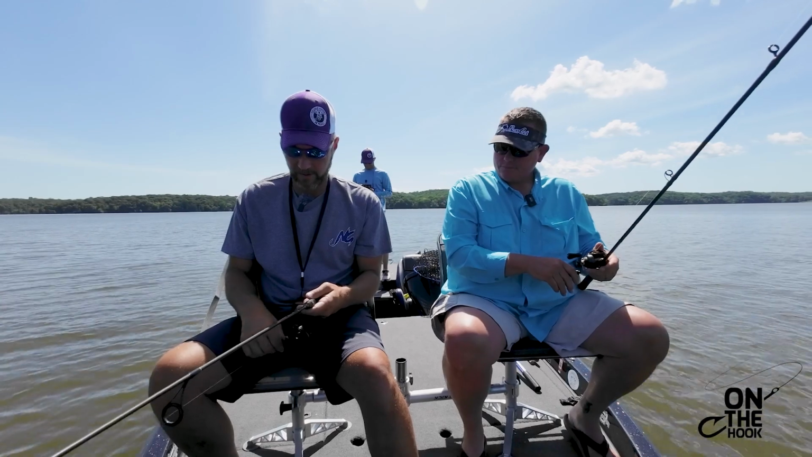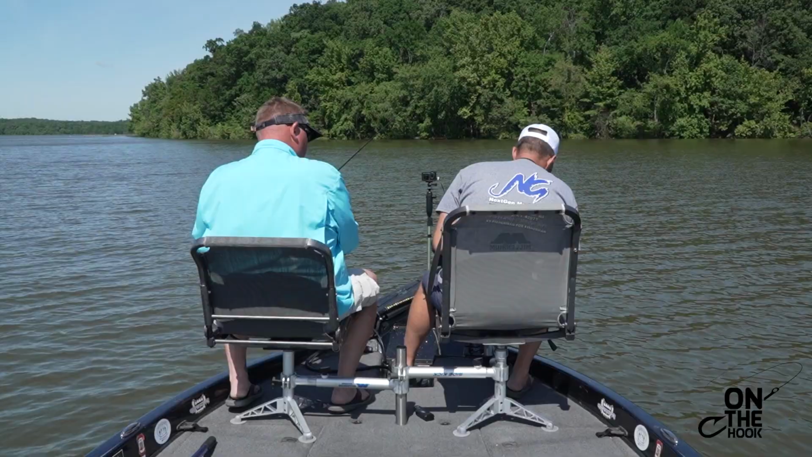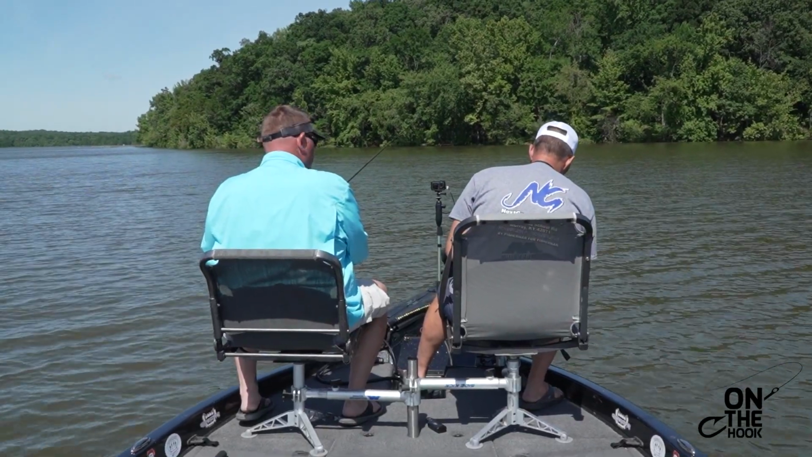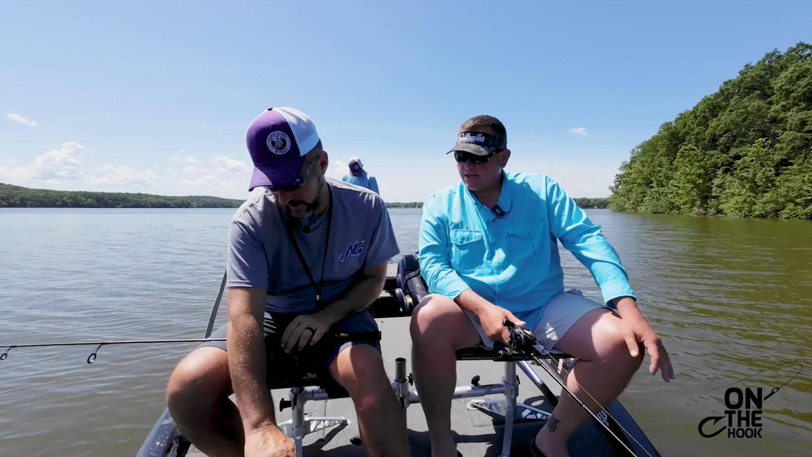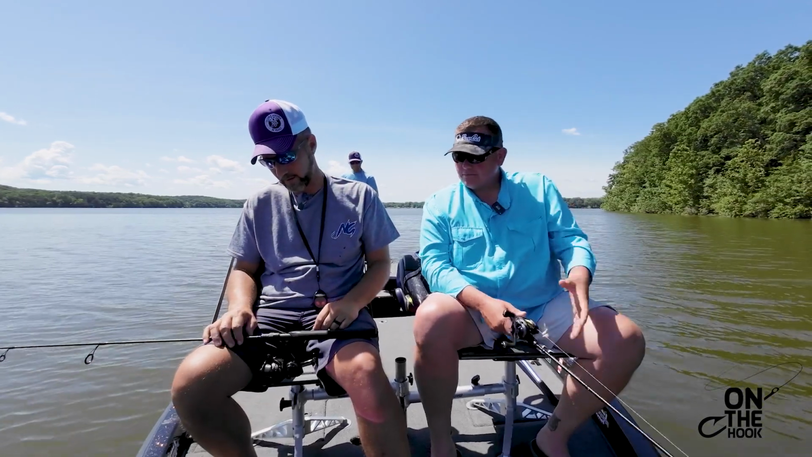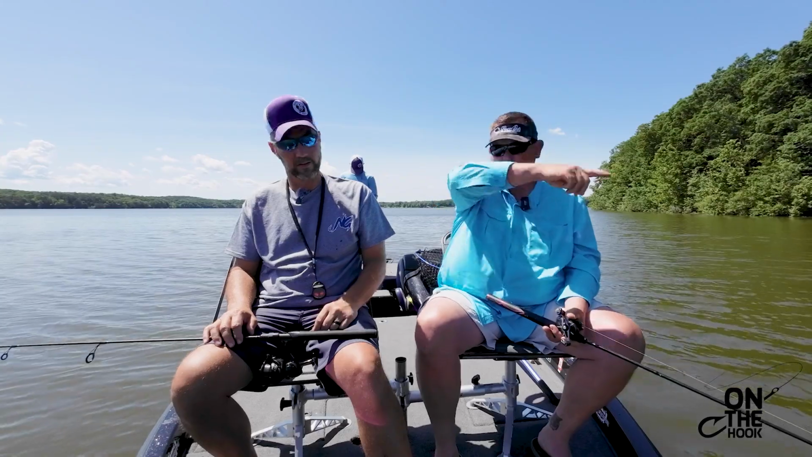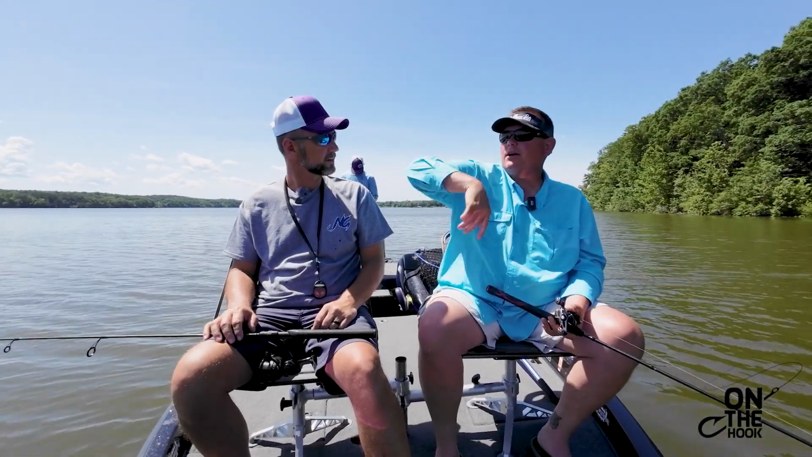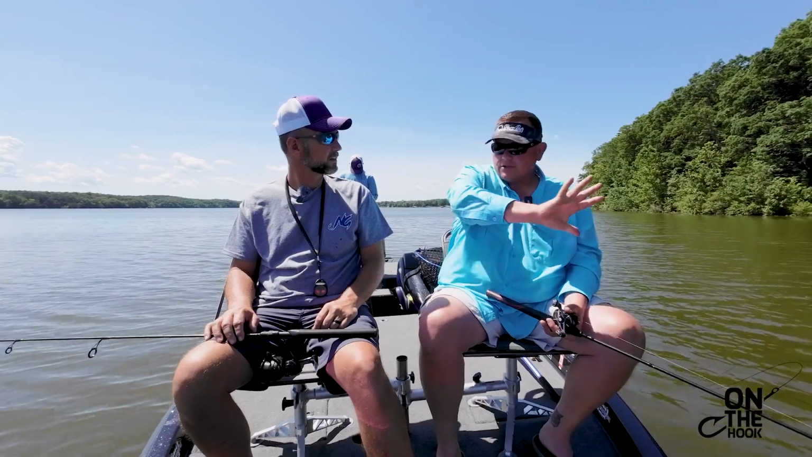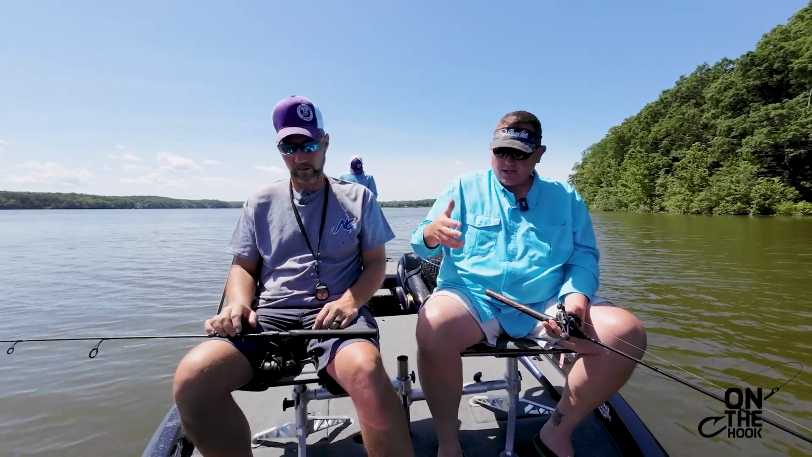Looks like them last two fish were both male fish. We got a bunch of males right here. Everywhere you look in this lake is alive. It doesn't matter which direction you turn this trolling motor, 360 degrees. You can go 200 yards over there, you can turn it, and the water is just alive. Everything moving, all the fish. That's what I'm talking about.